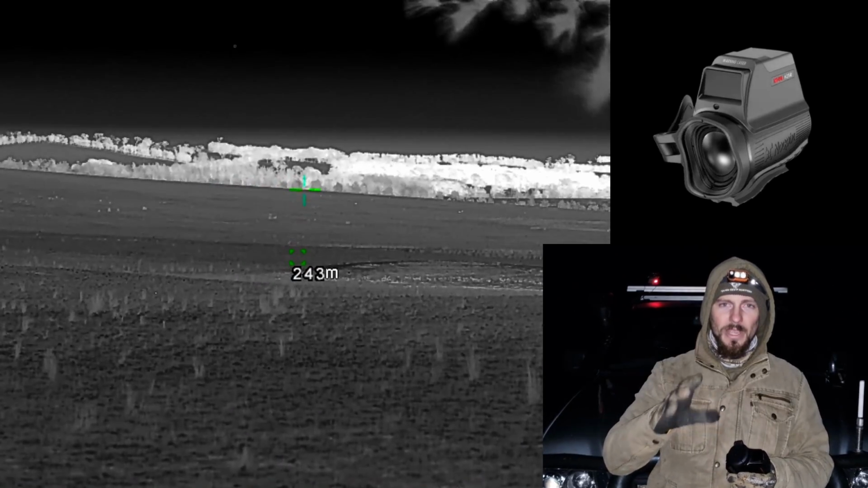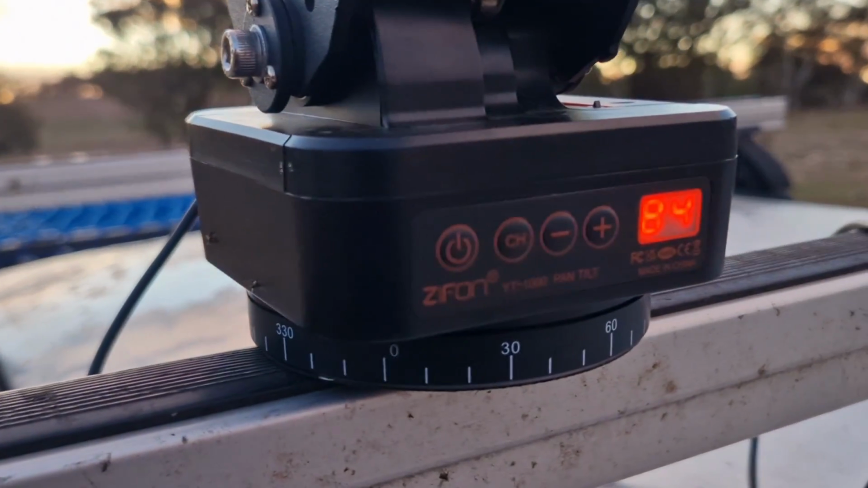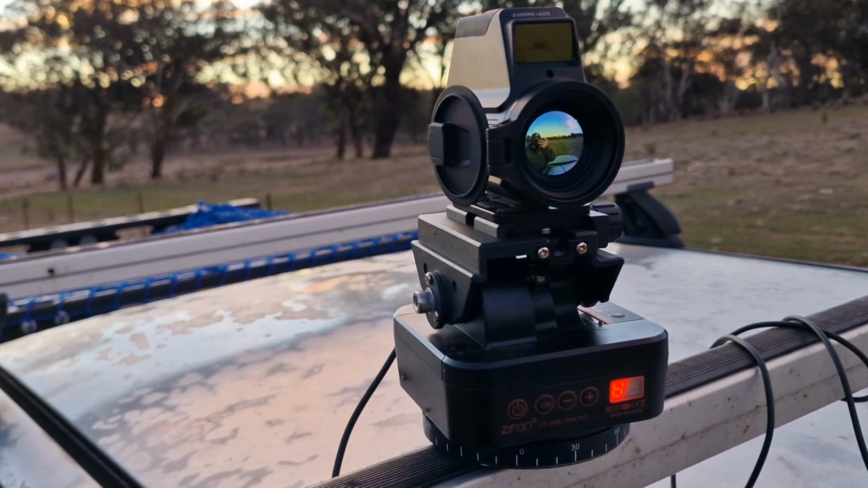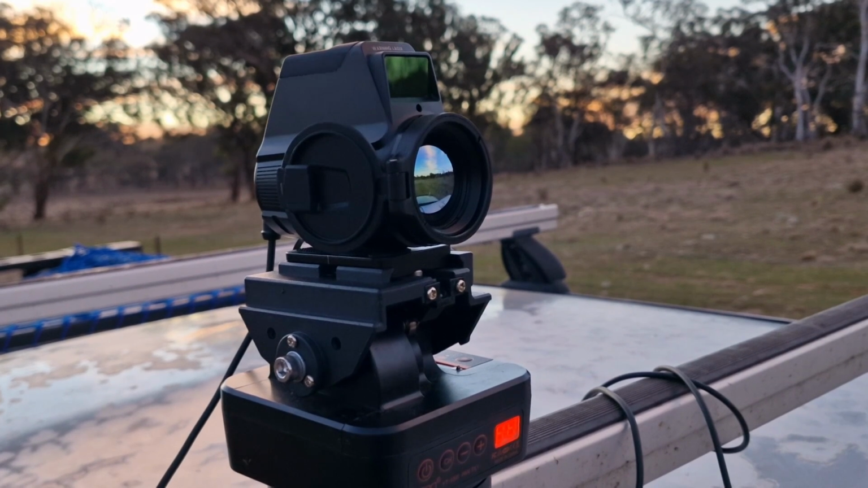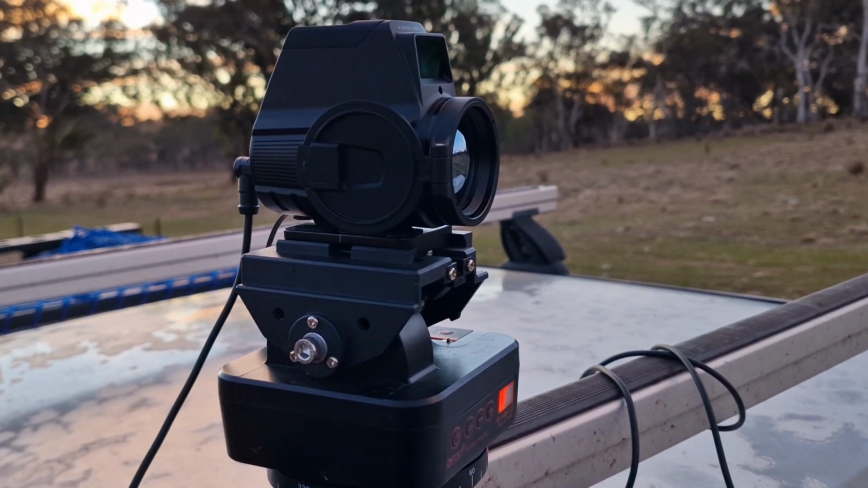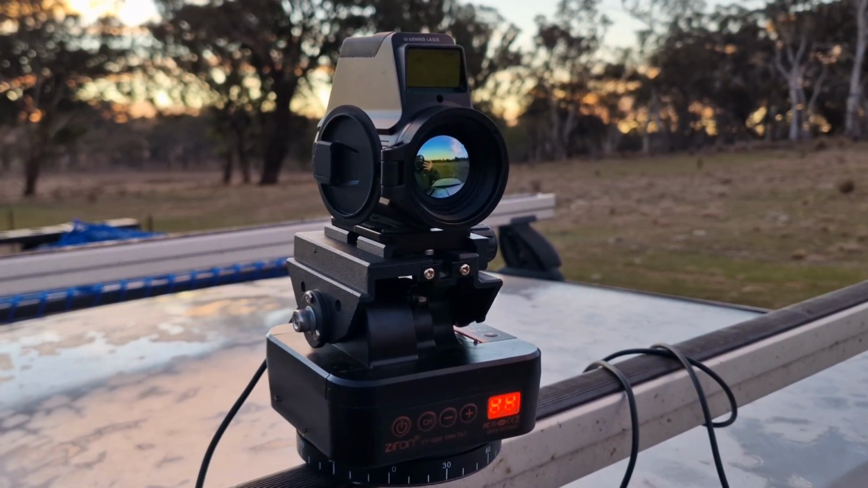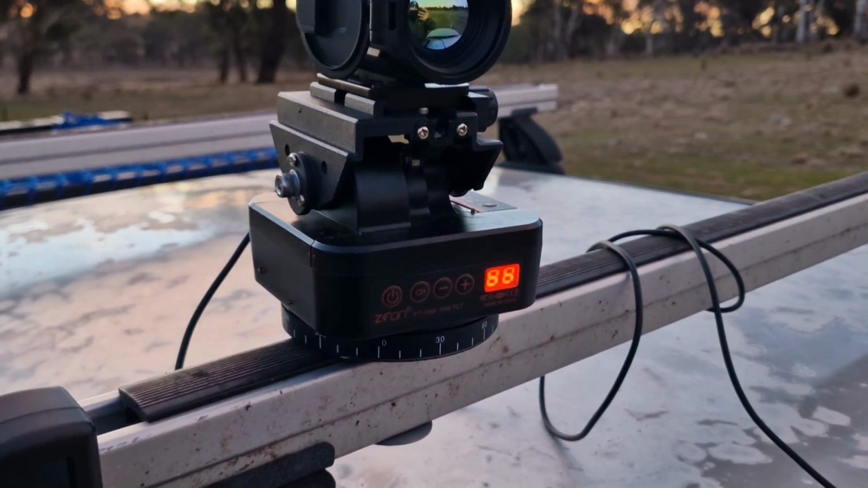Alright, so we'll start with how I've got it mounted on top of the ute. I've got it on a Xiphon YT1000 pan tilt remote mount, and you see I've got the remote just here. We go right and left. Let's just speed that up a bit. Can tilt up and down, left and right. If you want to know why I picked this mount, shoot me a message privately through Facebook Messenger and I'll be happy to explain my reasoning for going with this particular mount.